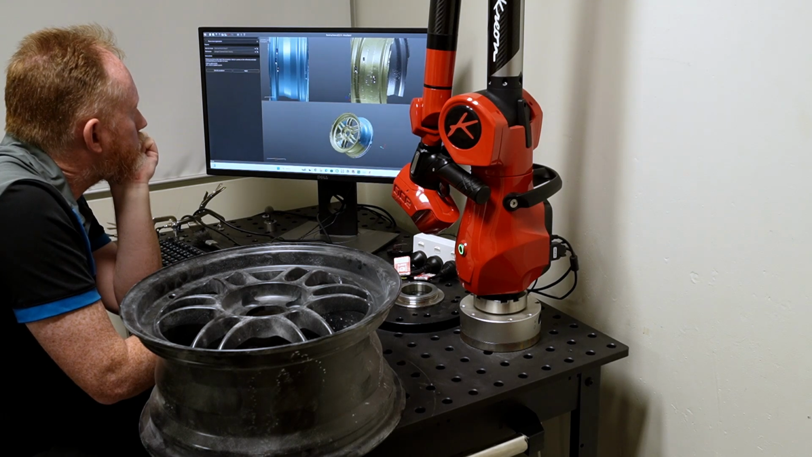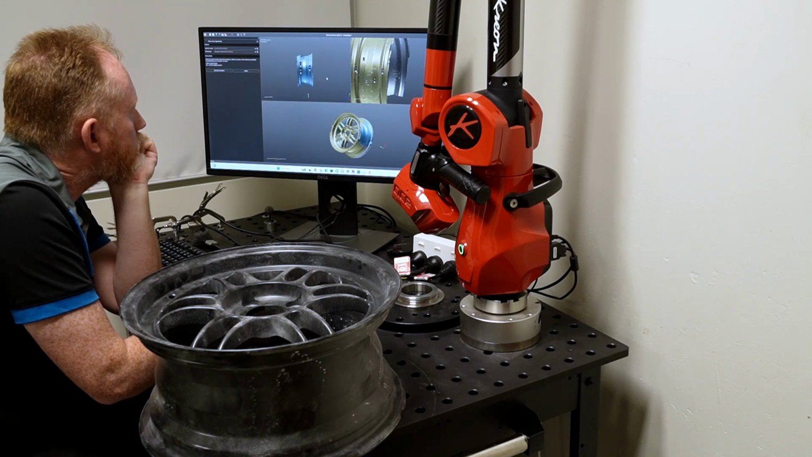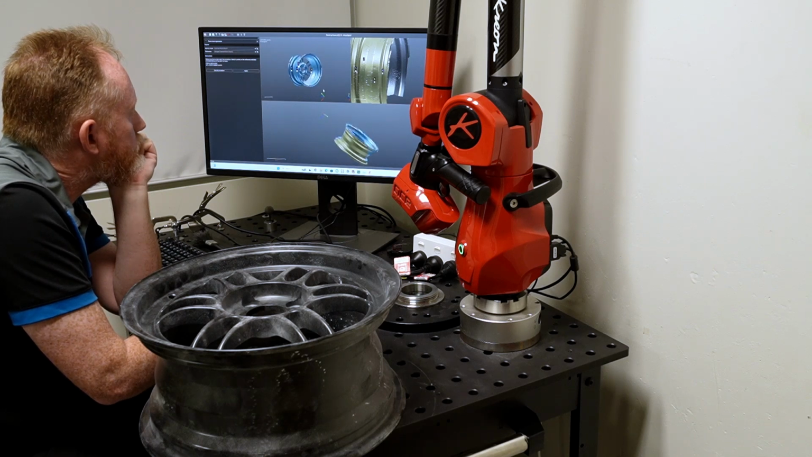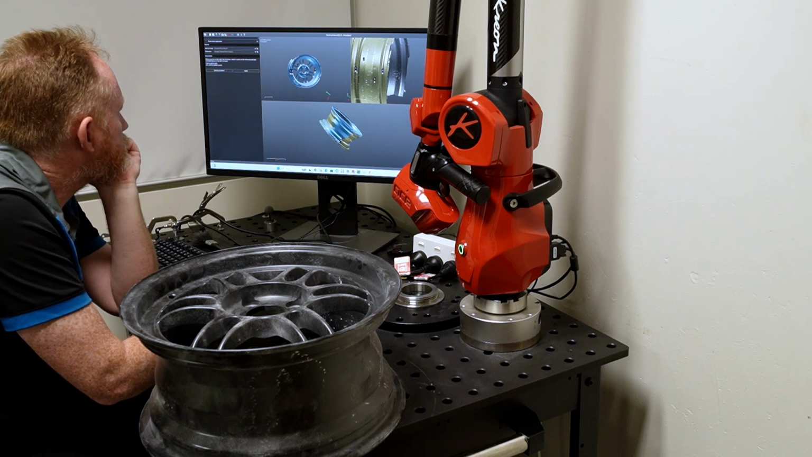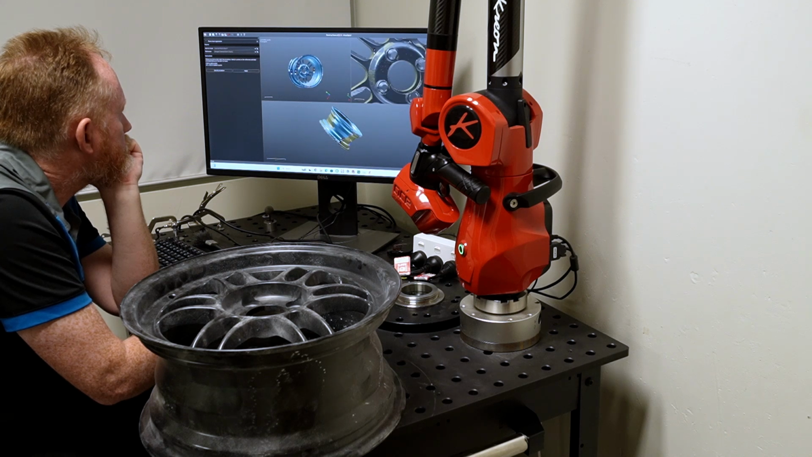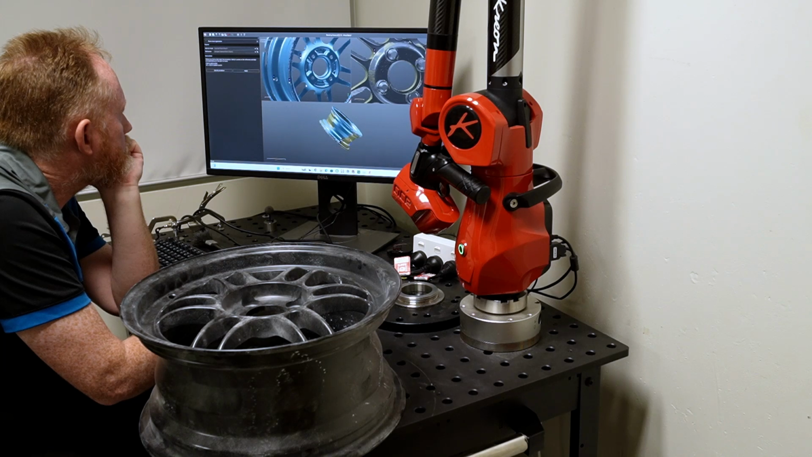Now, one thing I should note is that when you are doing the scan, you often scan some sections that are around the wheel. So I might grab some of the table accidentally and scan those. And before aligning the scans, I basically delete some of those sections, so that it makes sure that the only points that are included in the scan are those that are on the wheel themselves.